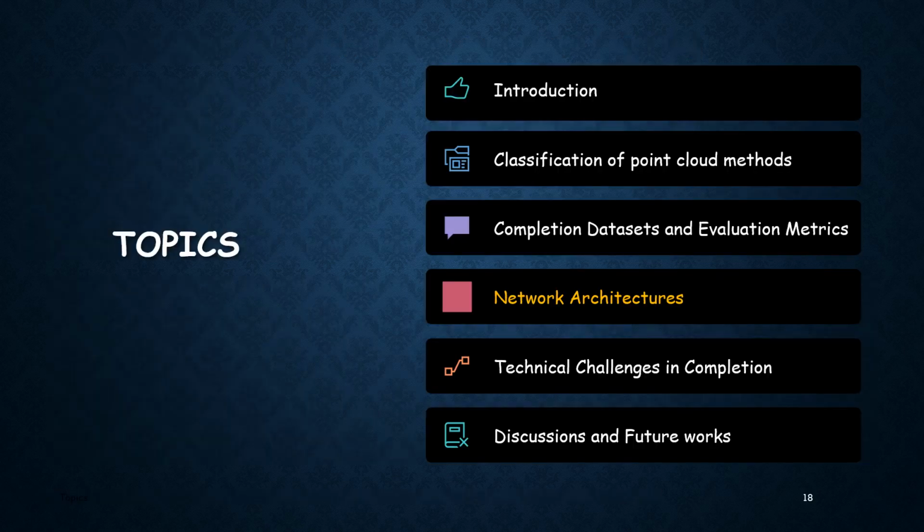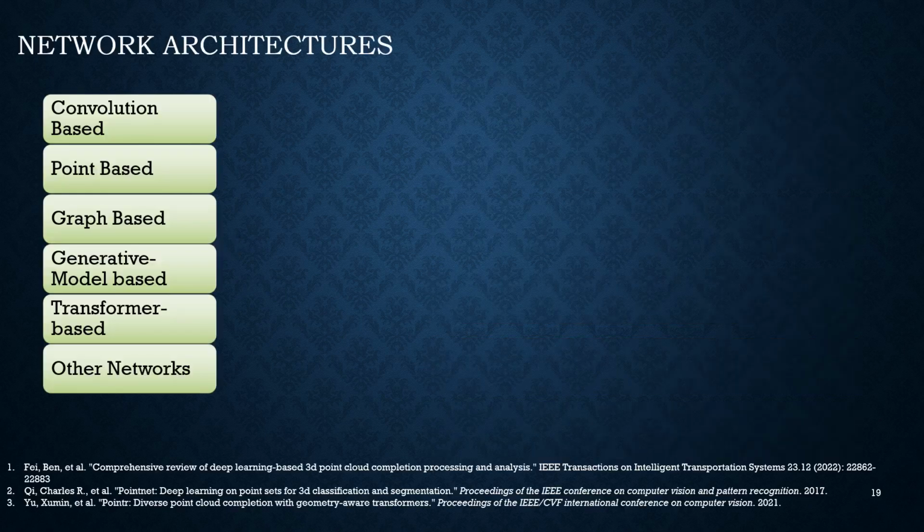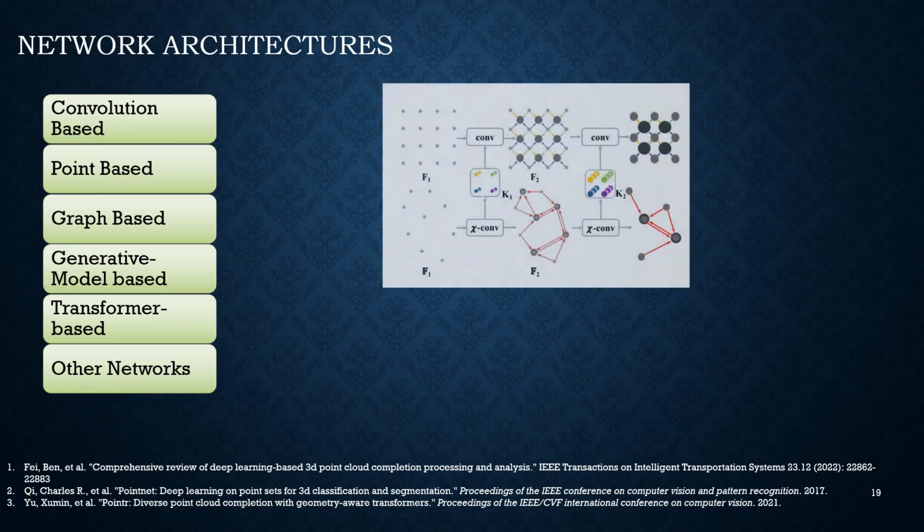Now we briefly summarize the network architectures often used in completion. Convolution-based methods transform point clouds to voxels or 3D grids and then use 3D convolution to complete the shape. But this voxelization process could lead to loss of local geometric information and can be computationally costly.